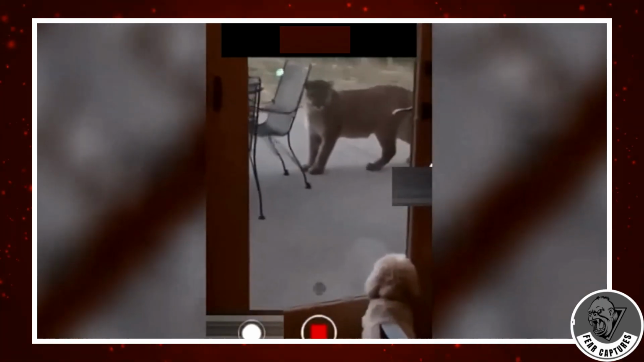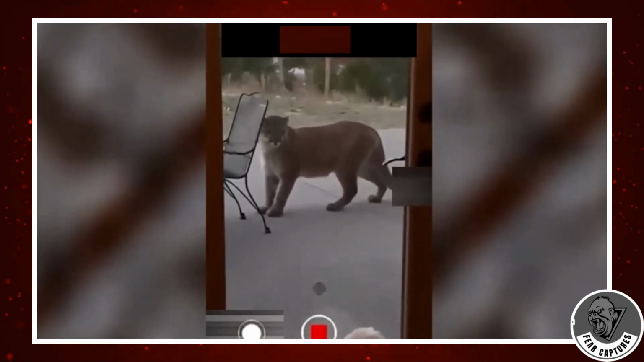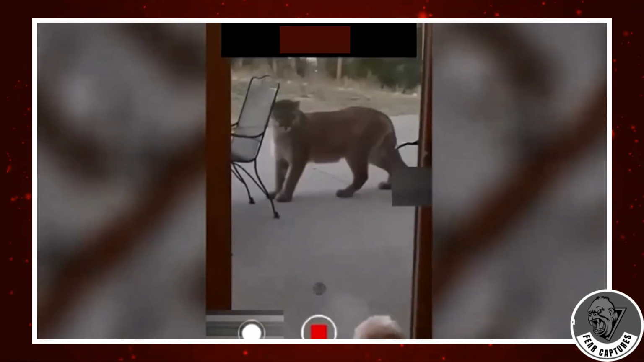What if, while you were strolling through your living room, you saw your dog was looking intently out of the glass? You glance over your shoulder out of curiosity and notice this enormous mountain lion prodding at your window.